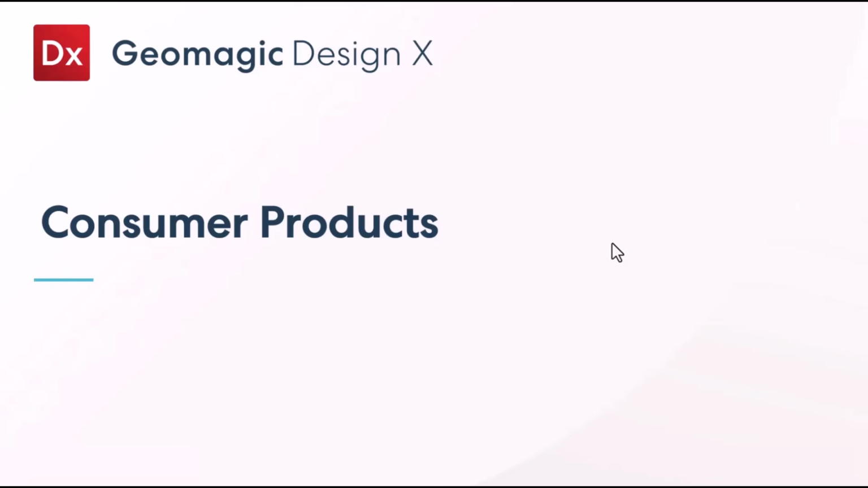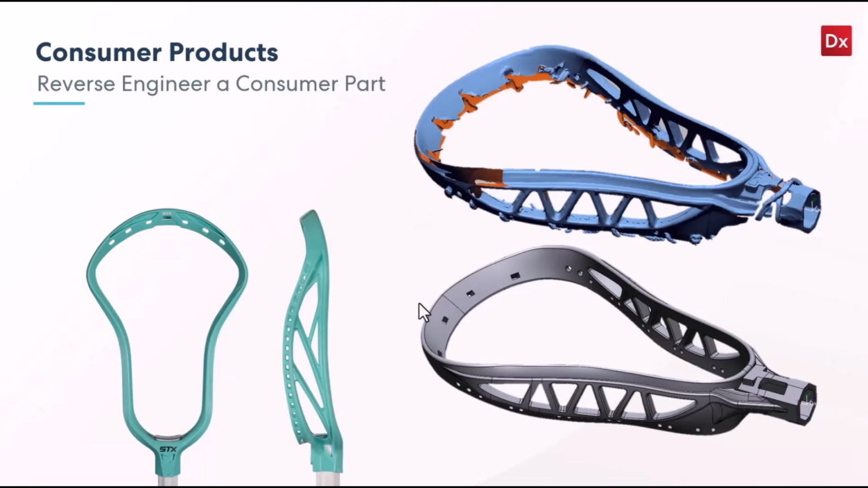So today we're going to cover a consumer product. It is this Lacrosse head. It's just the head from the lacrosse stick. For those of you that are unfamiliar, this is a sport, and because this webinar gets seen widely around the world, it's primarily popular in the Northeast.